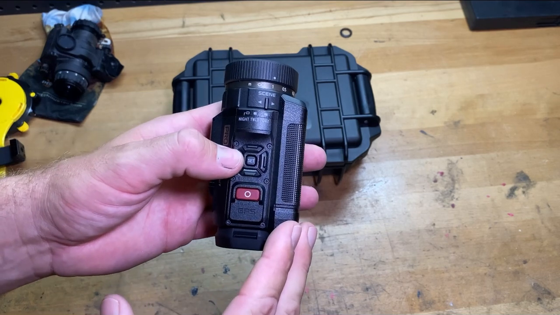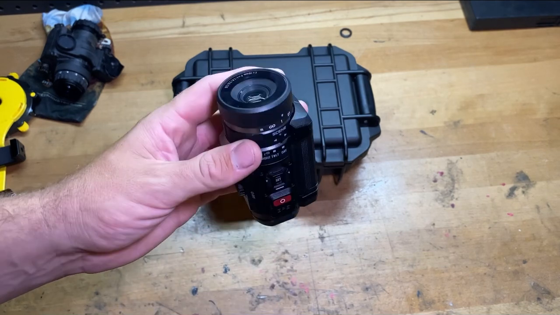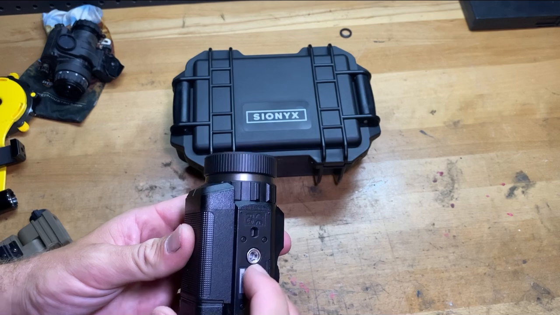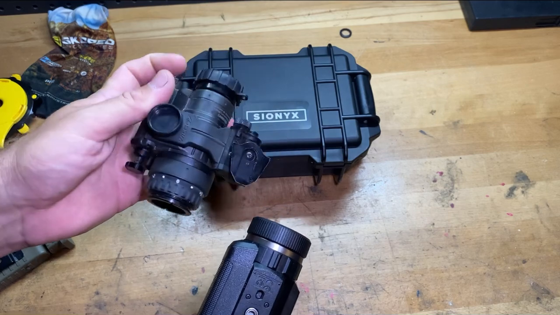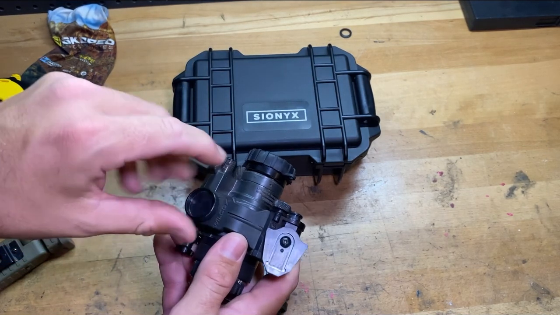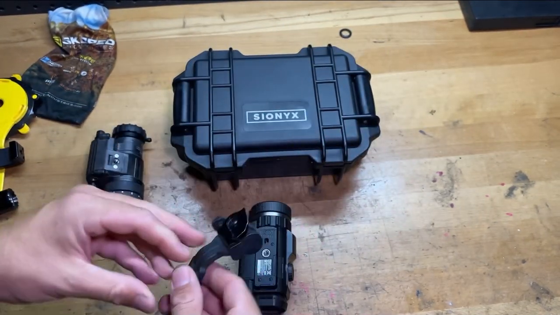It's kind of at a wide angle set when you first get it, so you need to click it in one zoom to give you that true 1x feel. And you'll notice on the bottom here it has this little thread adapter. Now it does fit J-arms like on a PVS 14, but I'll show you the problem with this Wilcox J-arm is that this threaded portion is just too long. That's one part of the problem.